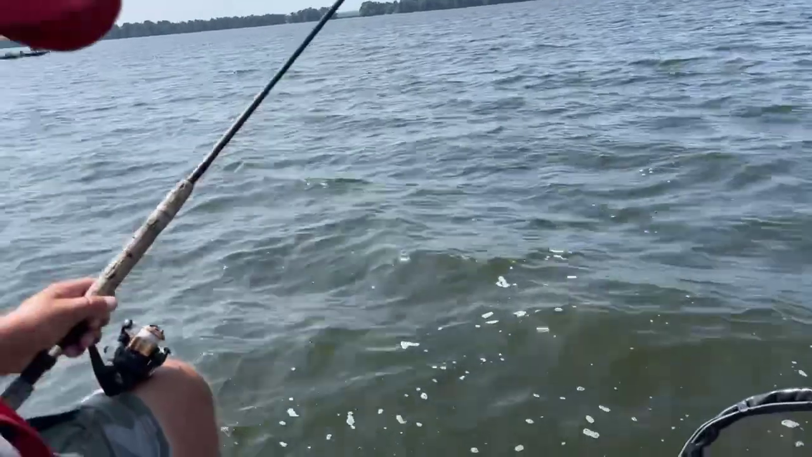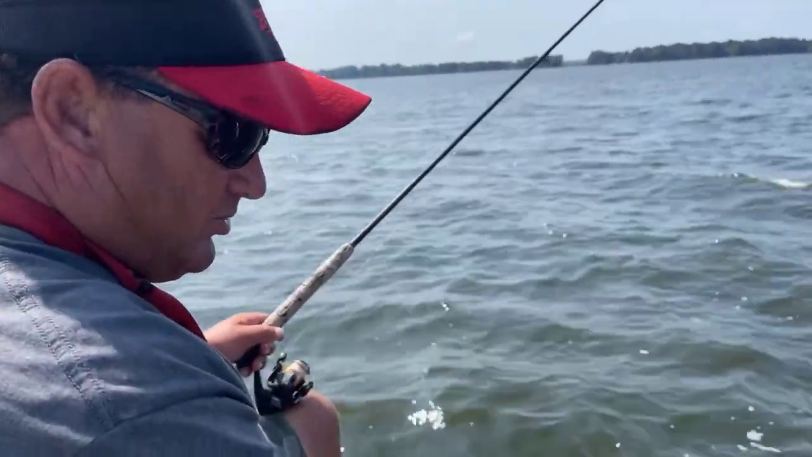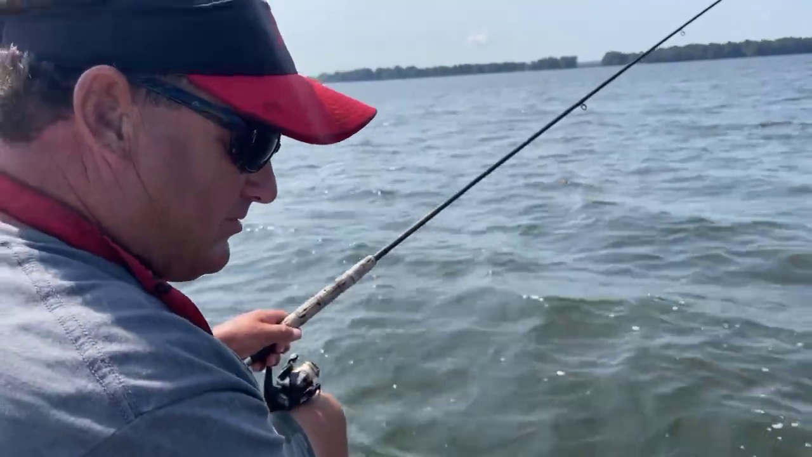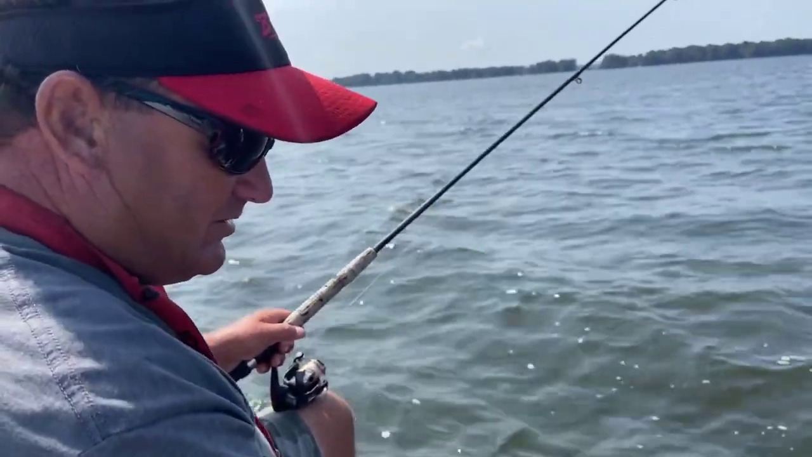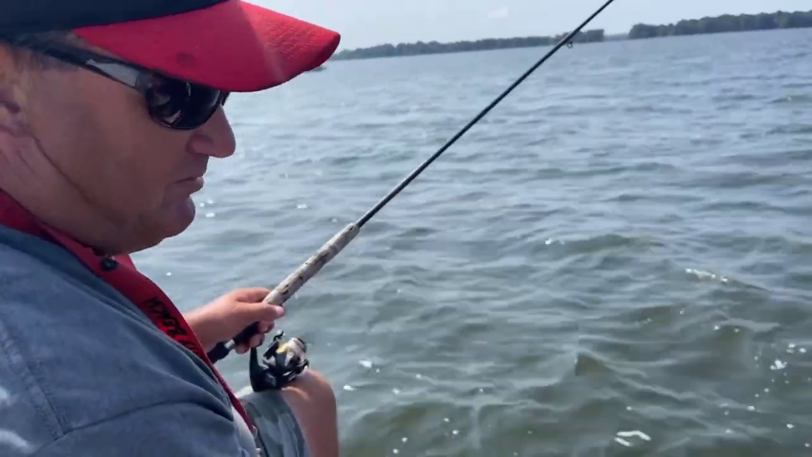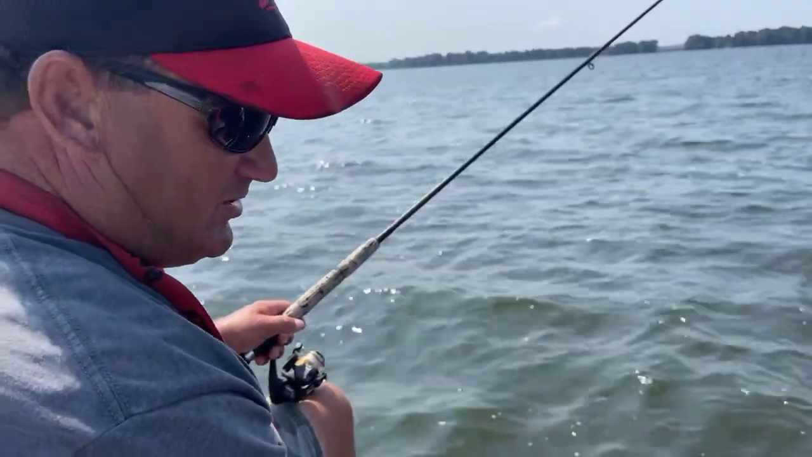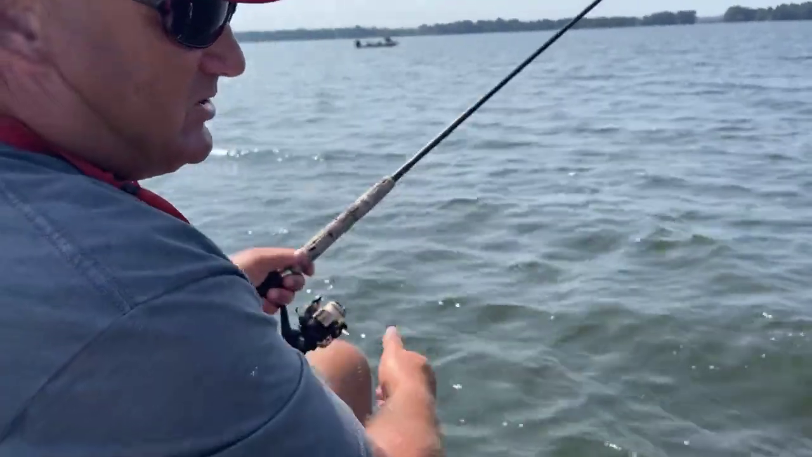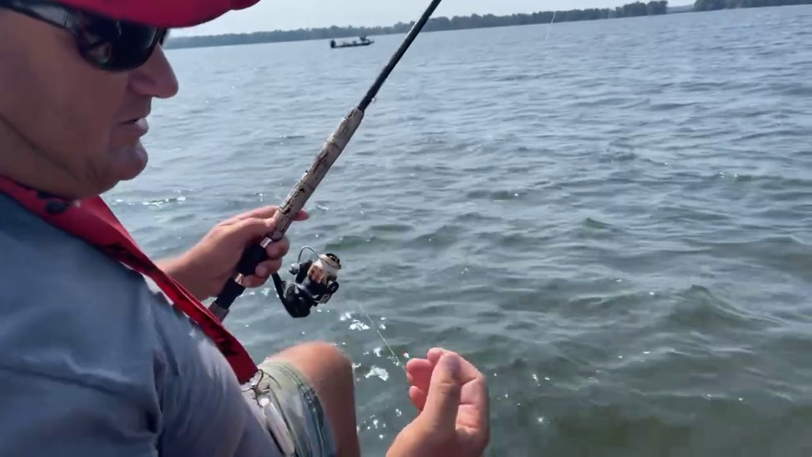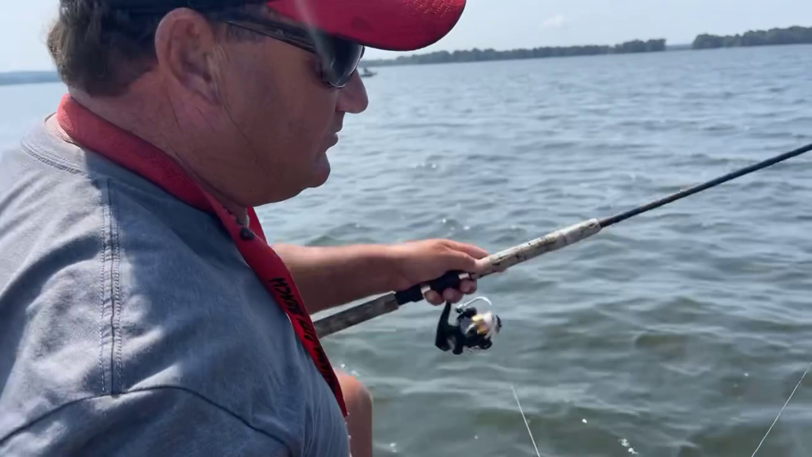Dale was asking what's the limit on crappie? It's no size limit and 30 a person. We're trying to get a 10-inch size limit on them. We don't know if that'll go or not, but most people that fish here pretty much keep a 9.5, 10-inch fish in a boat. So we're kind of doing it ourselves, but especially the guides. But we'd love to have a 10-inch size limit.